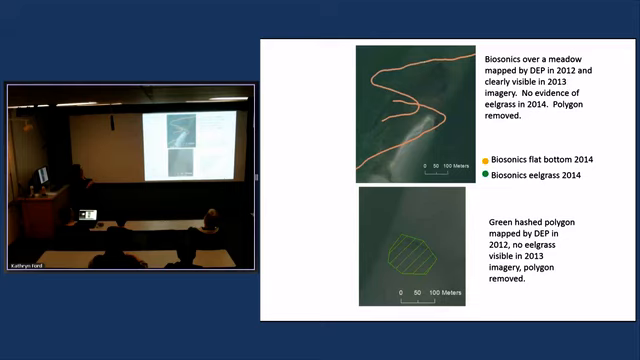We actually went in not just with the biosonics, but also with video. We really were trying to hammer this down. We couldn't find any eelgrass left. So this particular polygon was removed from our final map. Sometimes there were clear mistakes in the DEP polygons, or maybe they were there in 2012 and not in 2013, but they were clearly missing from the aerial photos in 2013. Those polygons were removed as well.